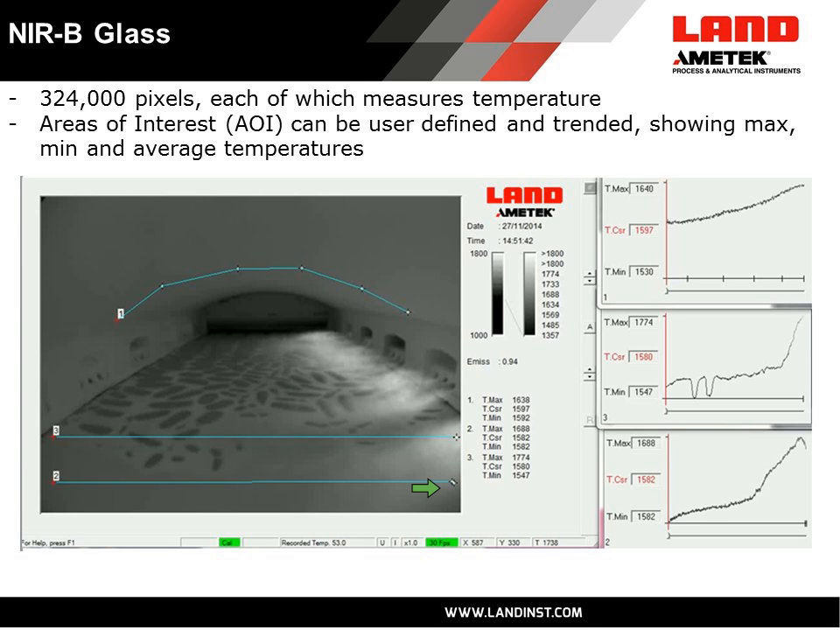And this particular customer has set up profile lines, and these last two profile lines are really to catch the fact that the melt has completed and that batch is now homogeneous within the glass itself.